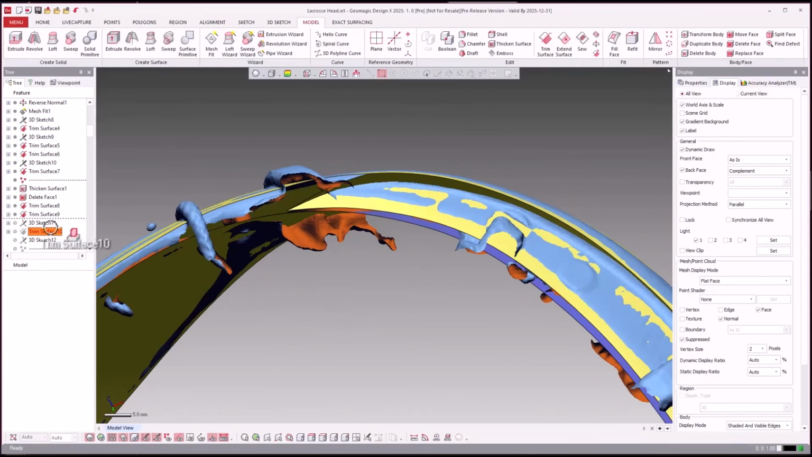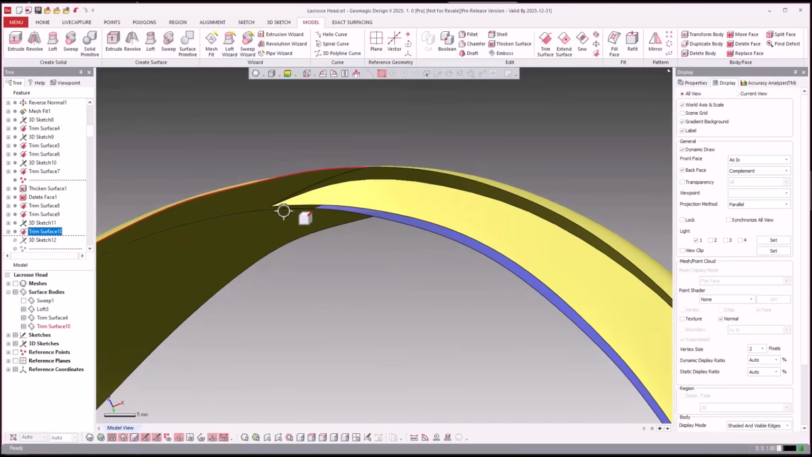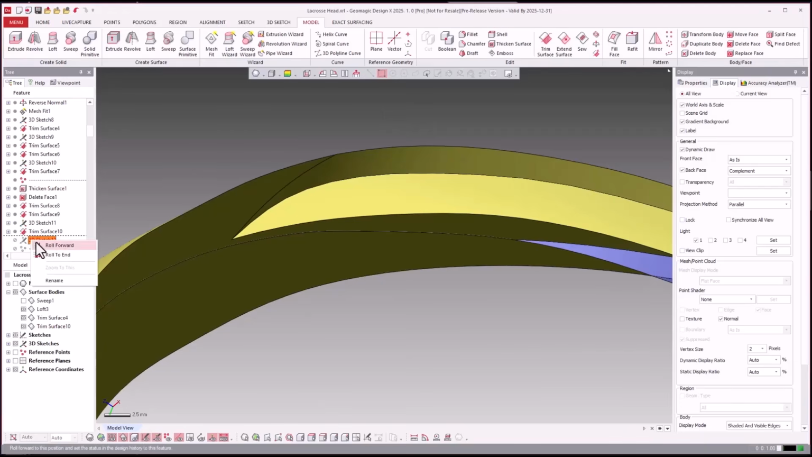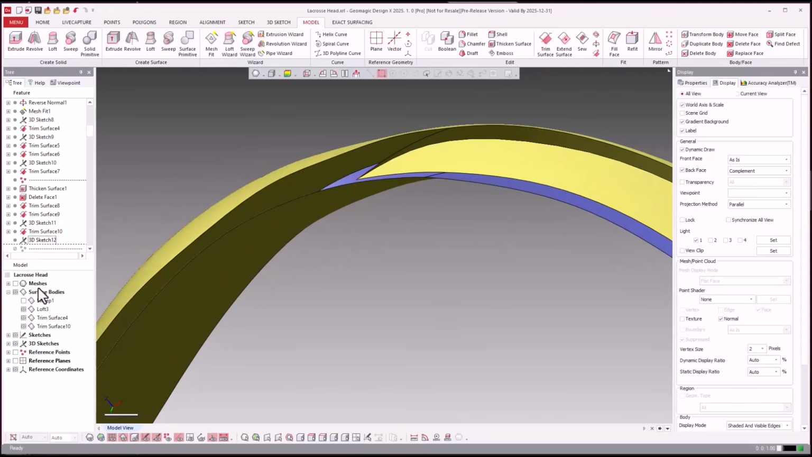Now, jump forward. They just drew a 3D curve here from there to there and hit trim. Trim with a curve. That's the popular theme here. Trim with curves. Now we're doing these two.